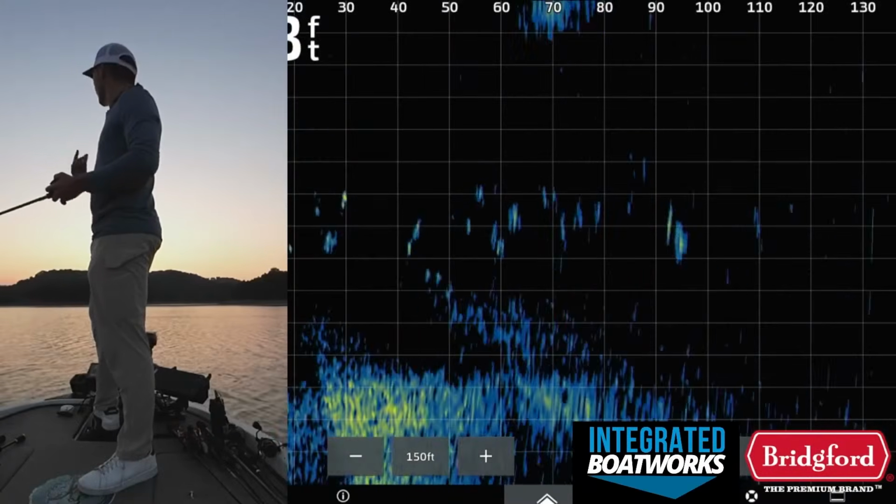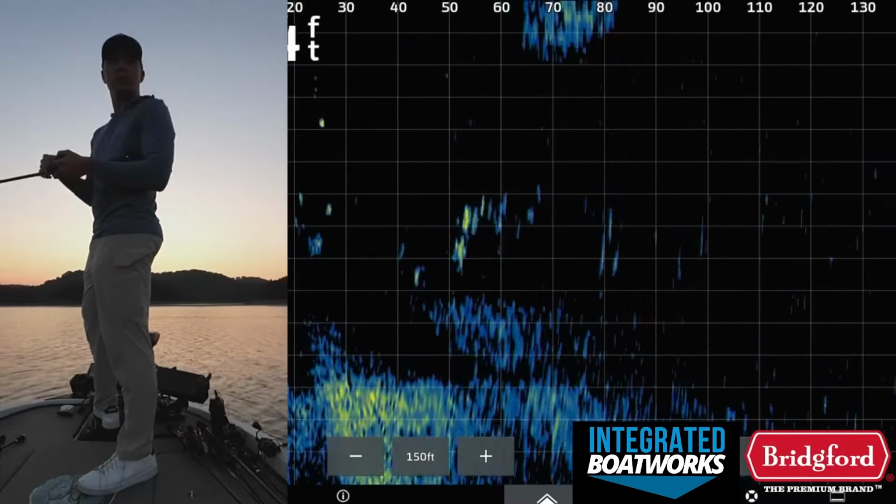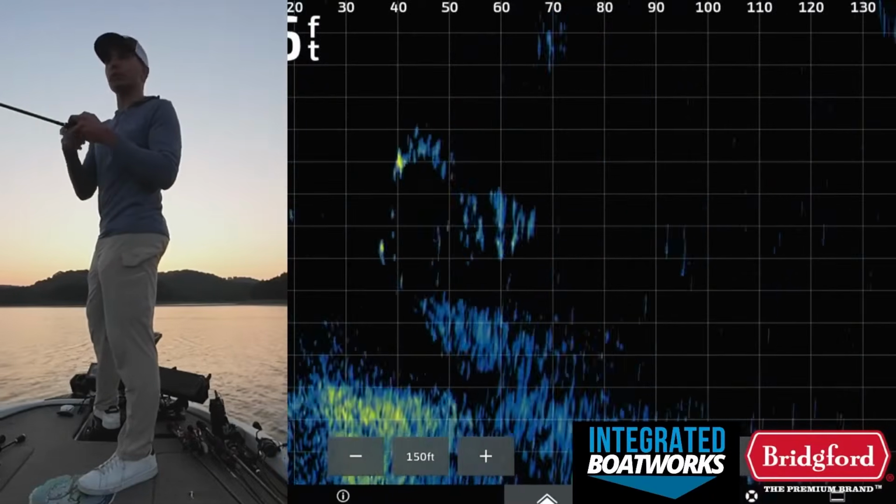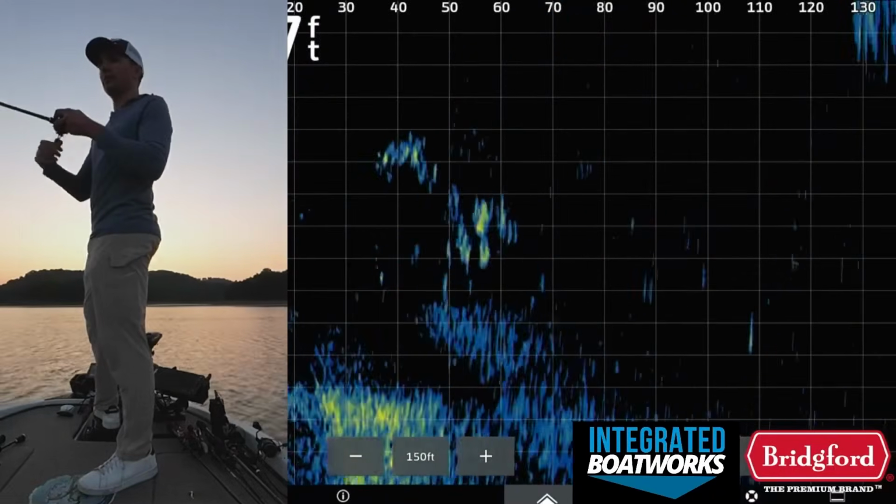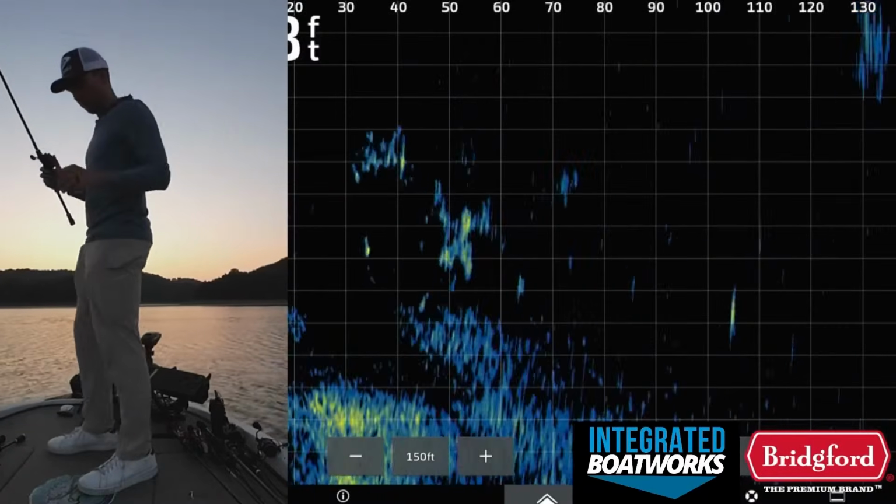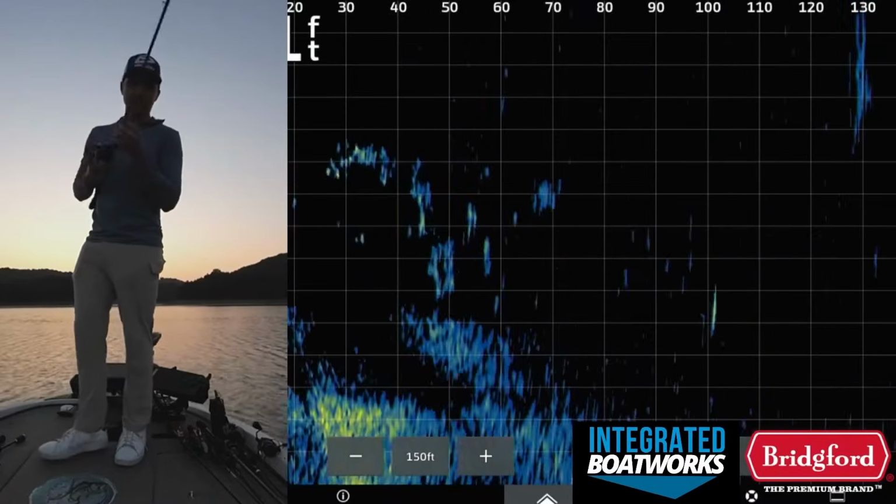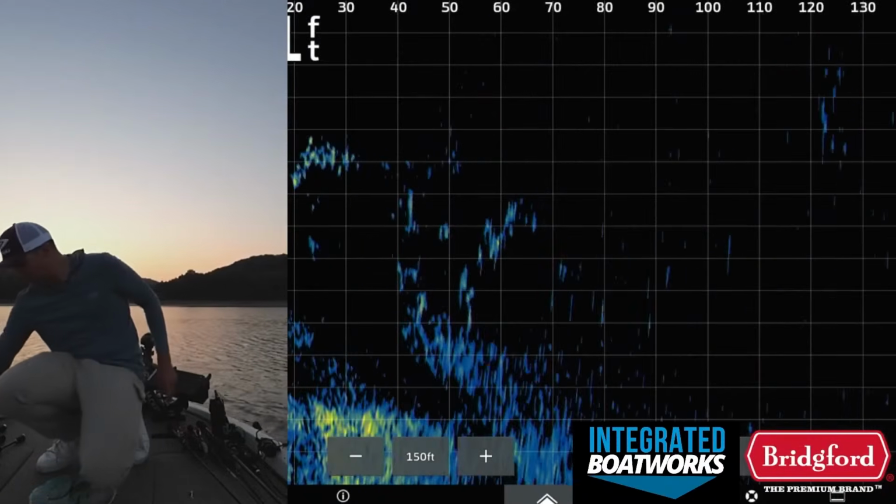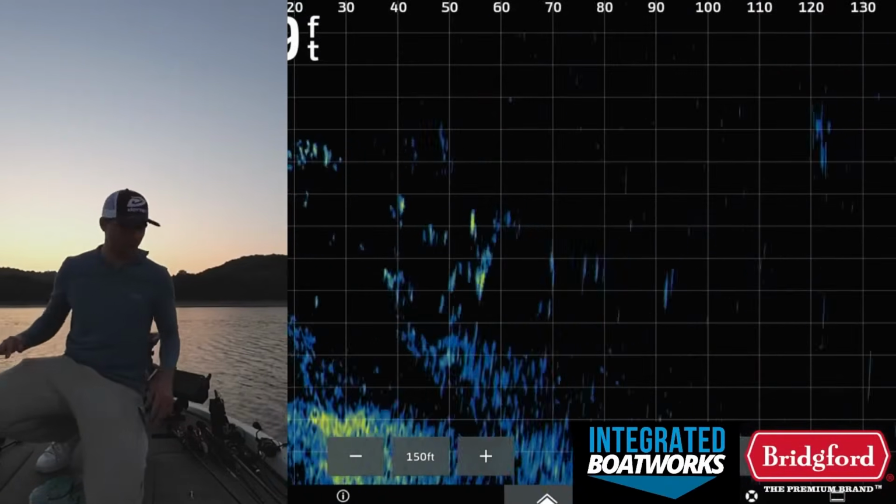We let the sun get up a little bit, got the mood of the fish. Definitely not grouped up tight or getting really active right this minute. So I think what that tells me, we only fished for a few minutes, but from what I could see initially here, I probably just need to be graphing for a bigger group of fish that's actually set up, grouped up, where I can actually catch them.